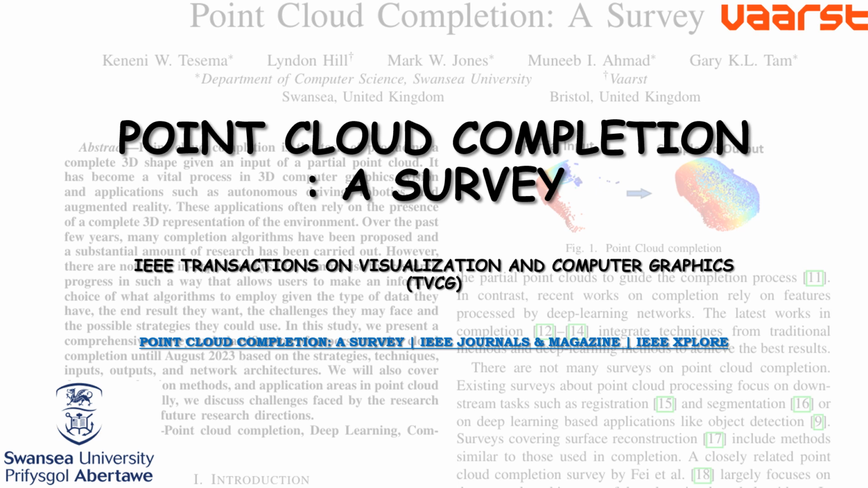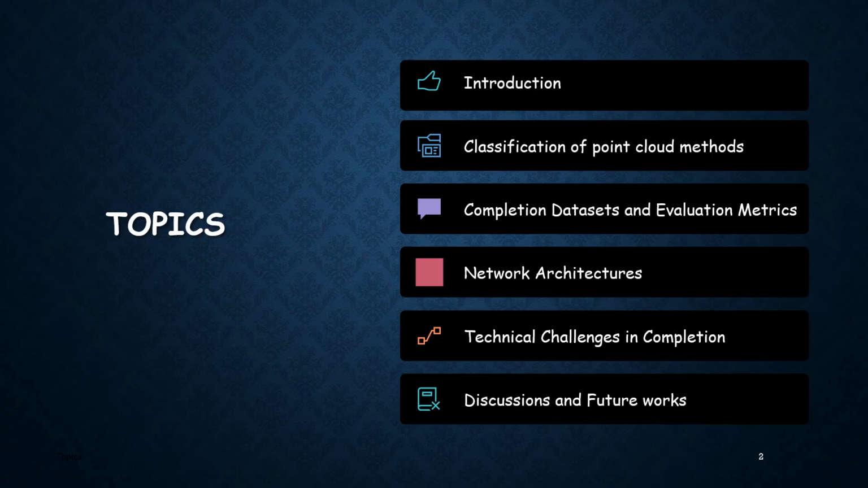Hello, this is a presentation of a survey paper on point cloud completion published in the journal IEEE Transactions on Visualization and Computer Graphics, TVCG. In this paper, we introduce the task of point cloud completion and classify completion methods by their inputs, outputs, and technical approaches. We list the datasets, evaluation metrics, and network architectures often used for the task. We discuss technical challenges in the field and point out future research directions.